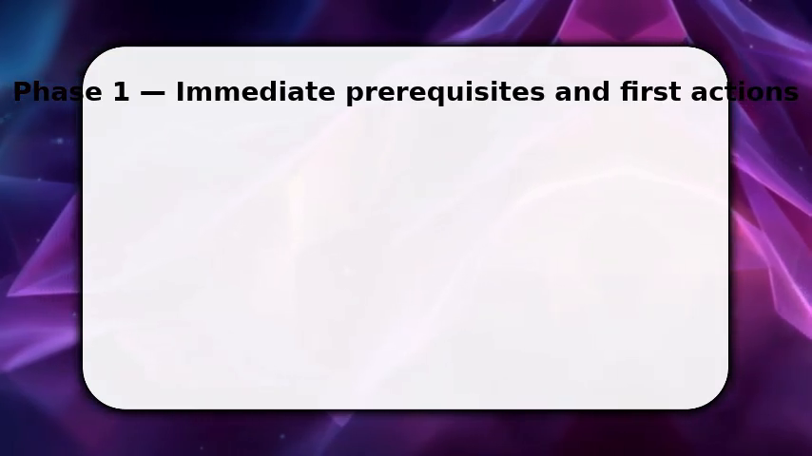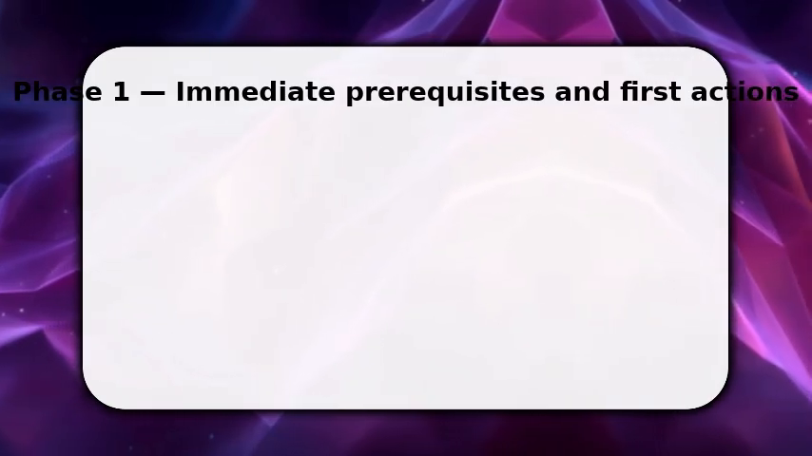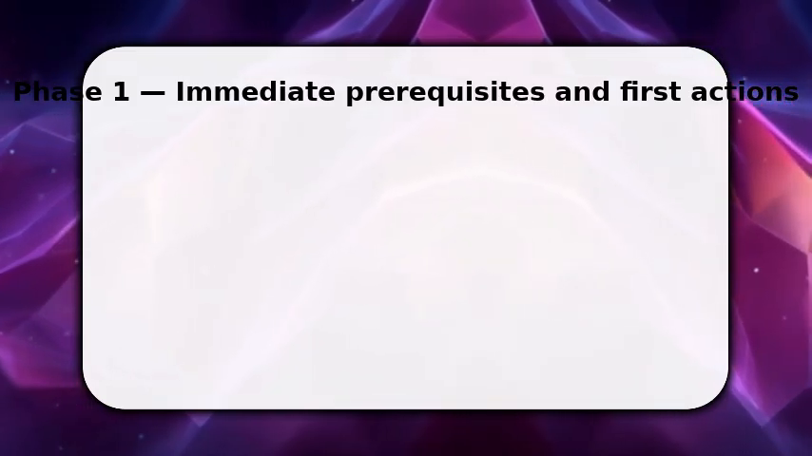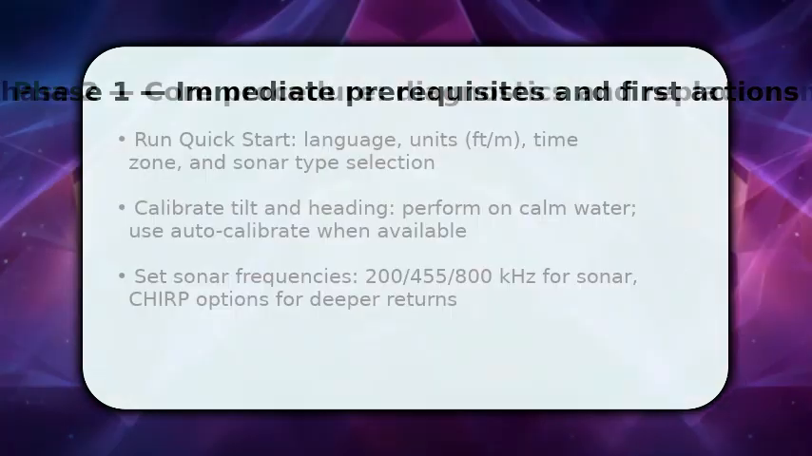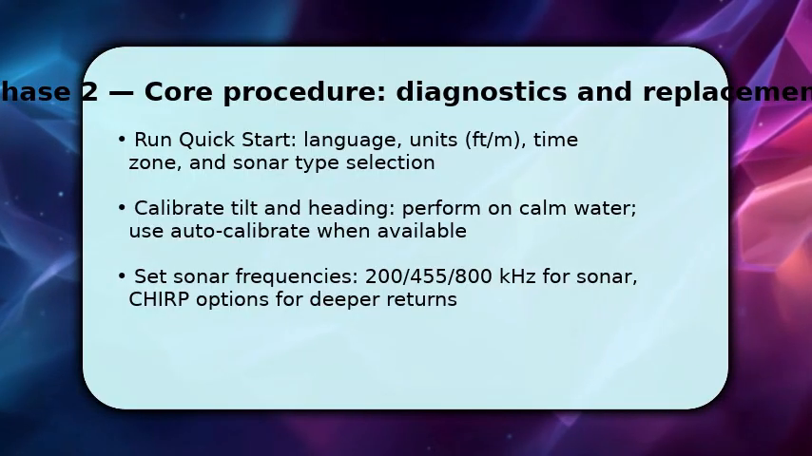Make sure the battery is above 50% and wire power through a 3.5 amp inline fuse. This protects the console and prevents brownouts. Now, confirm the boot screen shows the correct model before proceeding. You now complete the initial software setup and calibration so data is accurate.